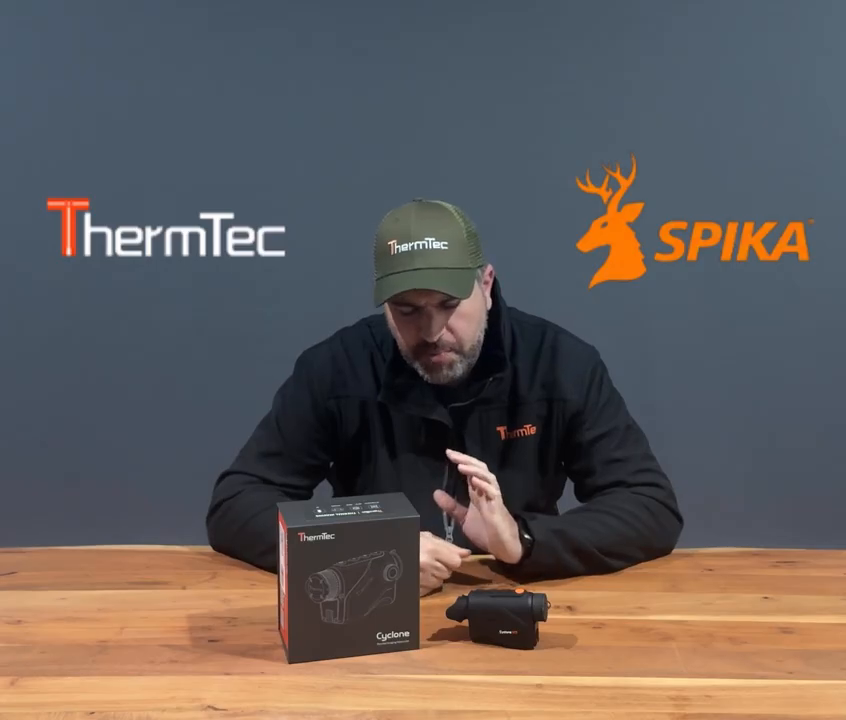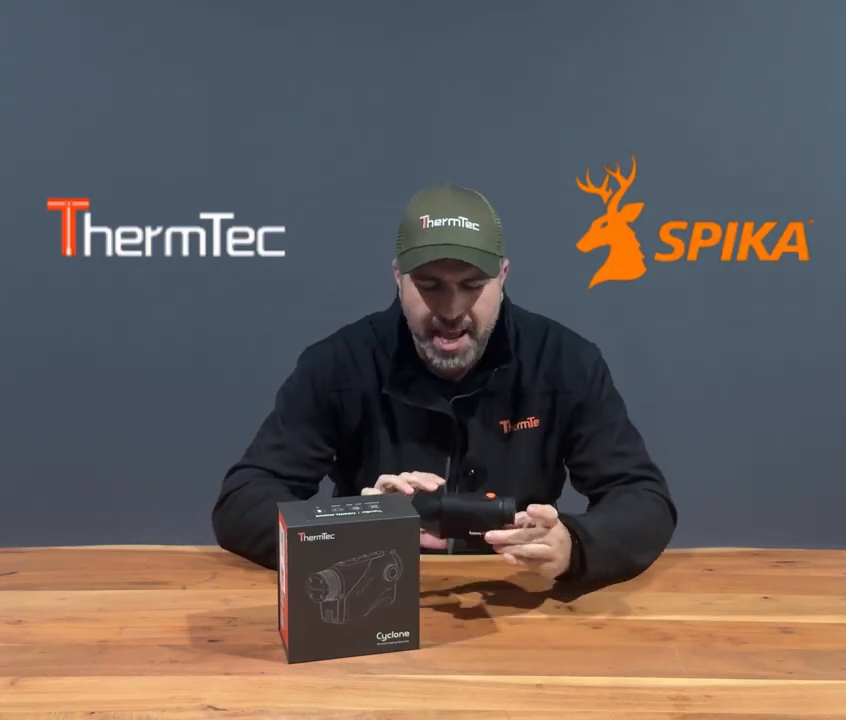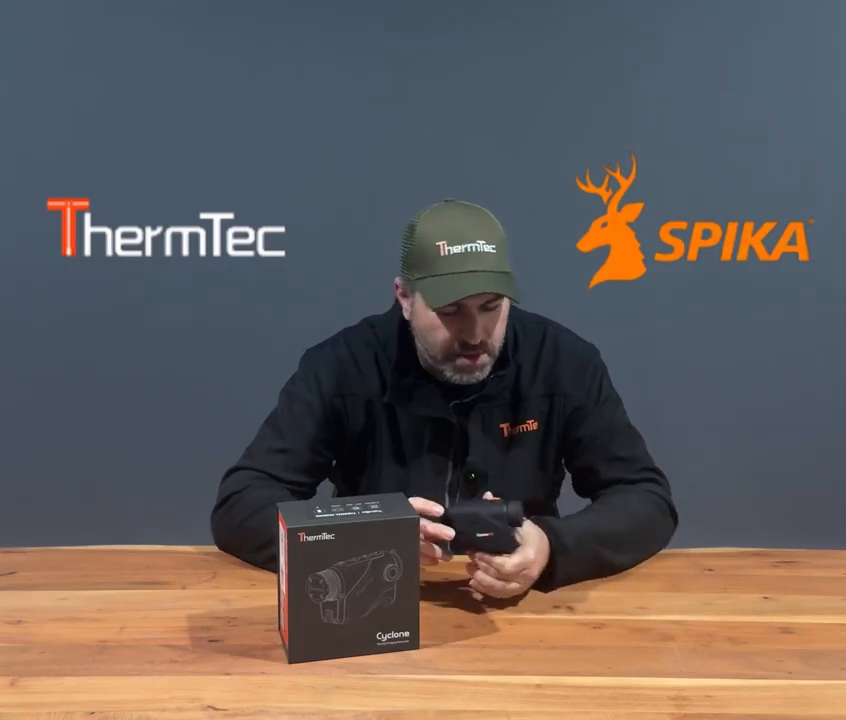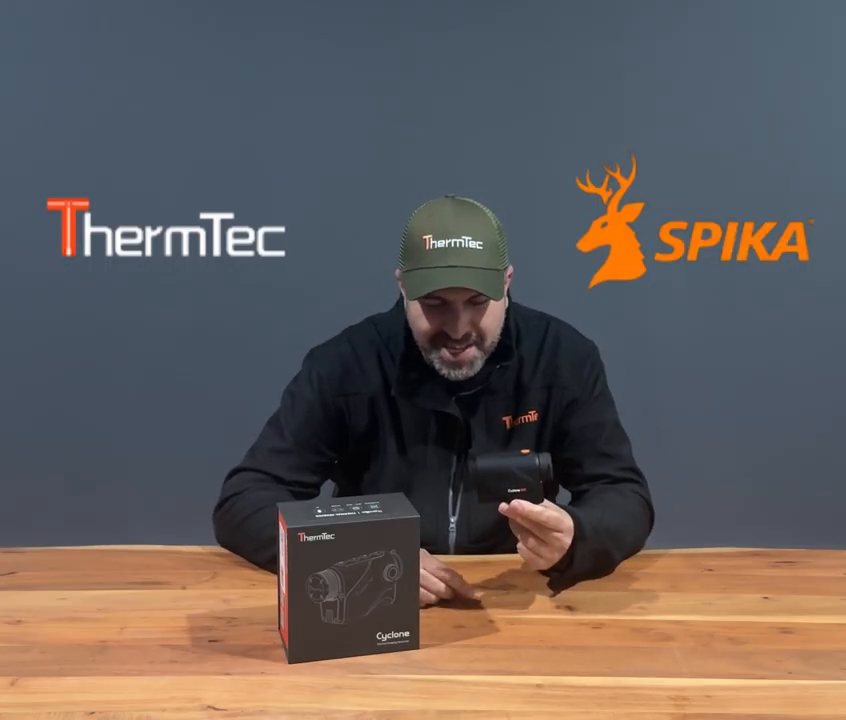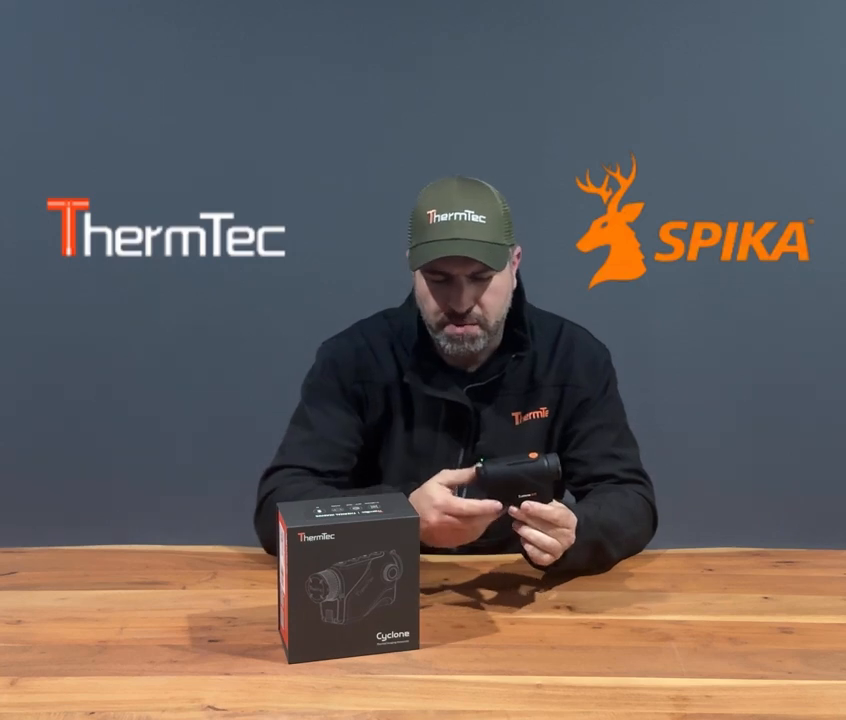Now the product that I bring to the table to introduce you to next is this absolute little pocket rocket, being the Cyclone 625. Now, what it lacks in stature, it definitely makes up for in punch. I can tell you now, this thing will be very deceptive to many. You might look at it and think, Rob, surely not.